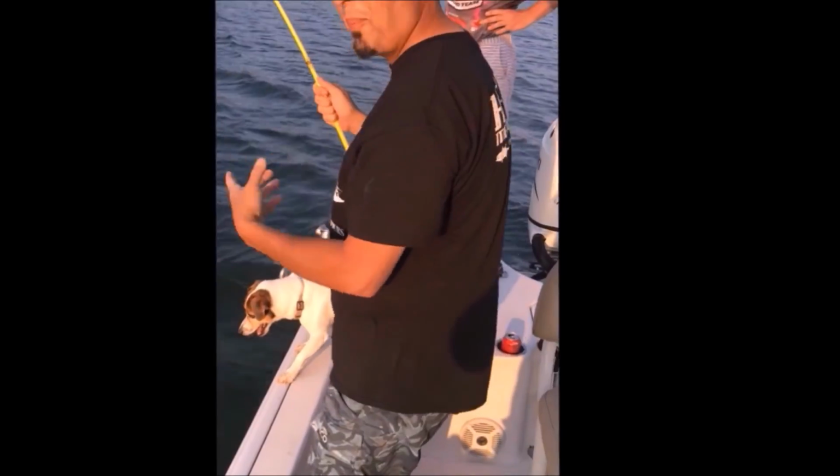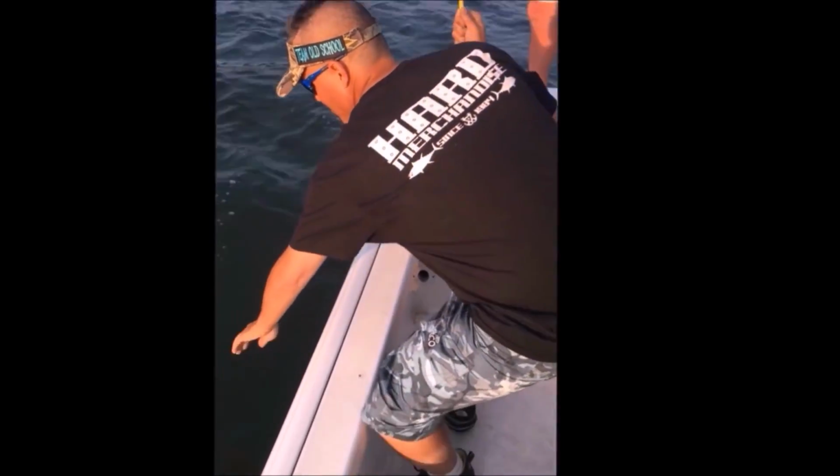I thought I was ticking bottom, but he was hitting the damn thing so hard. I knew it was a fish. Dude, he was pulling line quick. And this is the Ben Parker spoon. It's meant for largemouth. Let's keep that. Dude, that's just light it up, man.